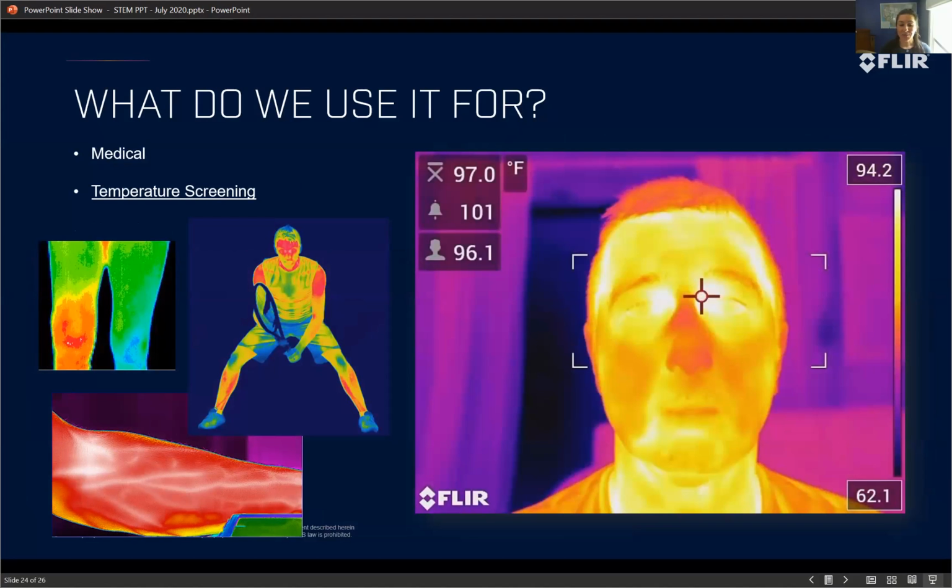And then one thing you might see it used for now, and you're probably going to run into a lot more infrared cameras, is for medical applications. So it can be used to see if like your knee is swollen, if it's inflamed. There's a cool picture I took of just the veins in my arm. You can see the blood is much warmer than on my arm around it.